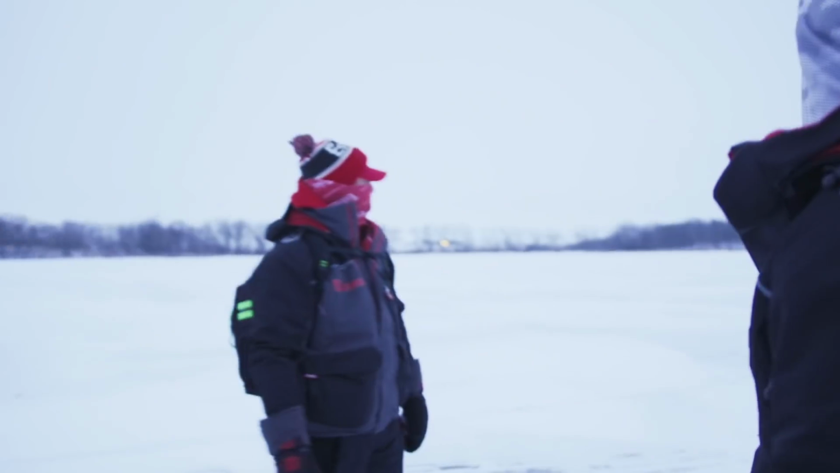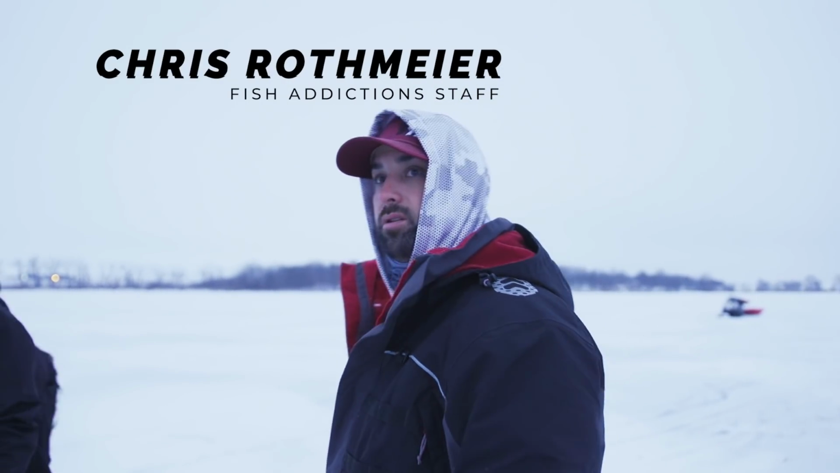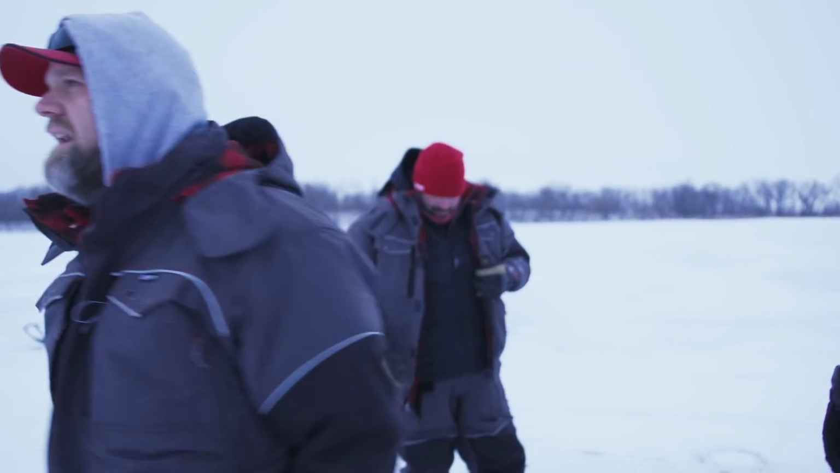That way, back probably 100 yards. There's a nice break that comes up that we got gills, and then I got another spot that's over on the other side. Let's get at her.